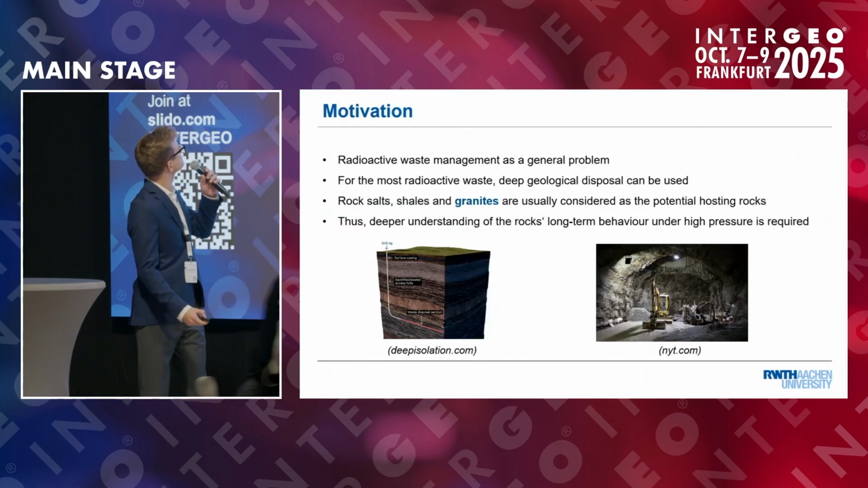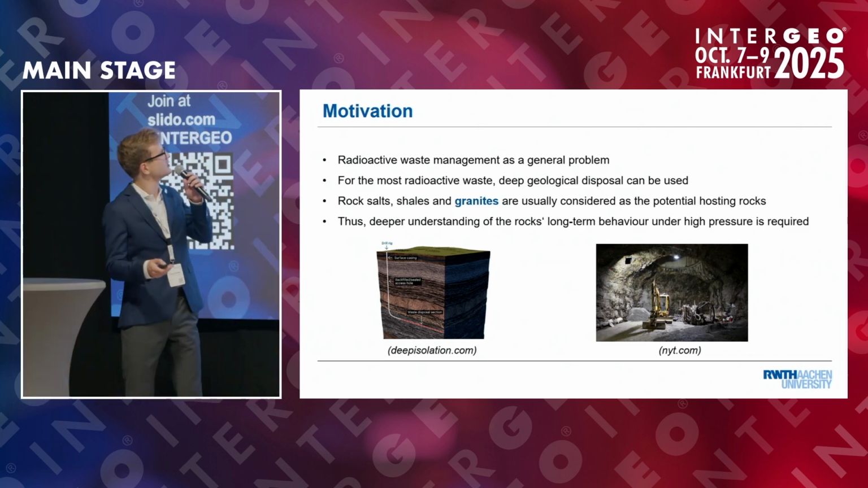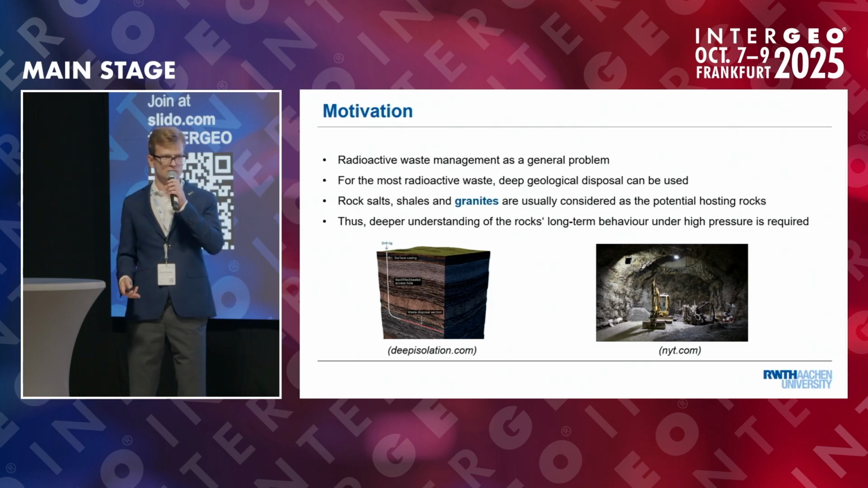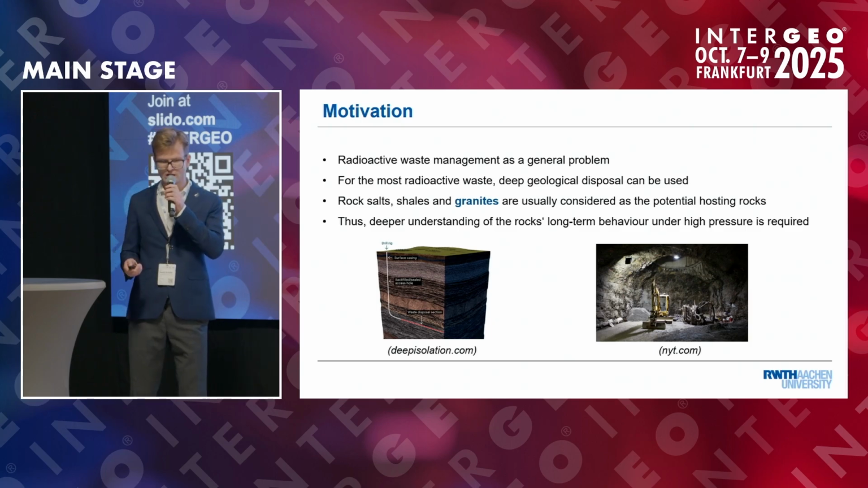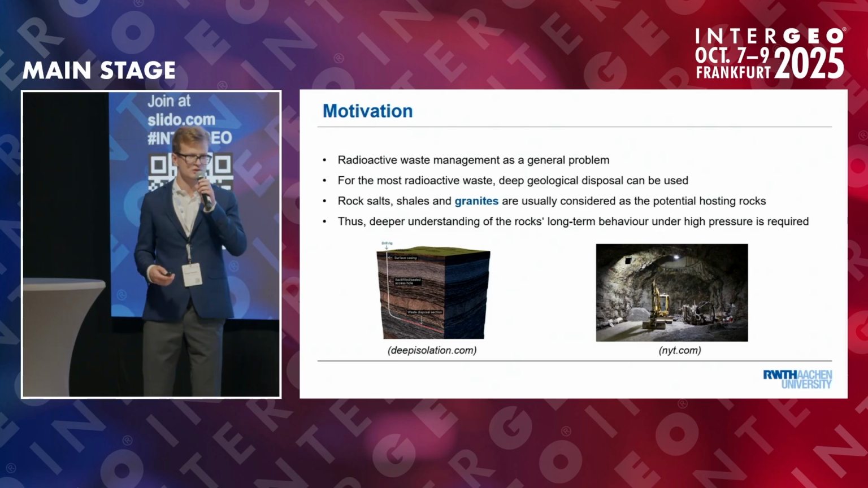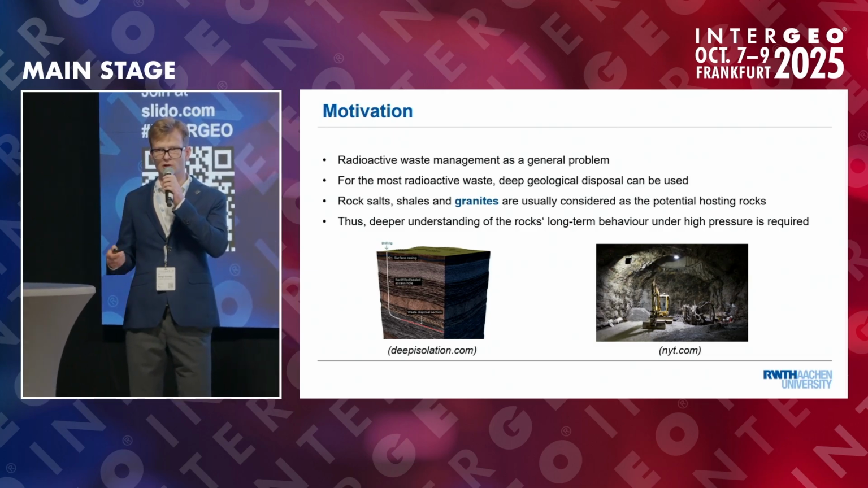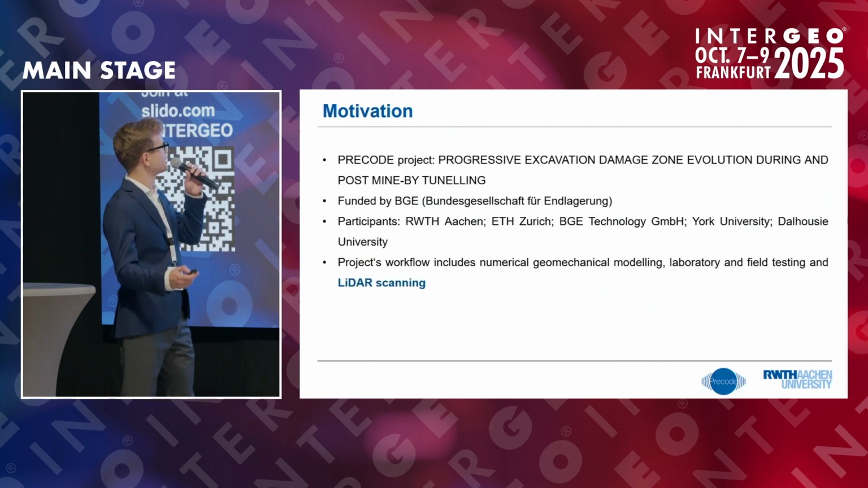The motivation here, however, was slightly different. It was about such a problem as nuclear waste management. And we know that for the most toxic, the most radioactive waste, deep geological disposal is sometimes considered. And at this time, such objects are built in three types of rocks, which are shales, rock salts, and the granites, which I'm going to talk about. And of course, to design and build such objects, we need some deeper understanding of the long-term rock behavior, of the geomechanical properties, and that was the motivation for our project.